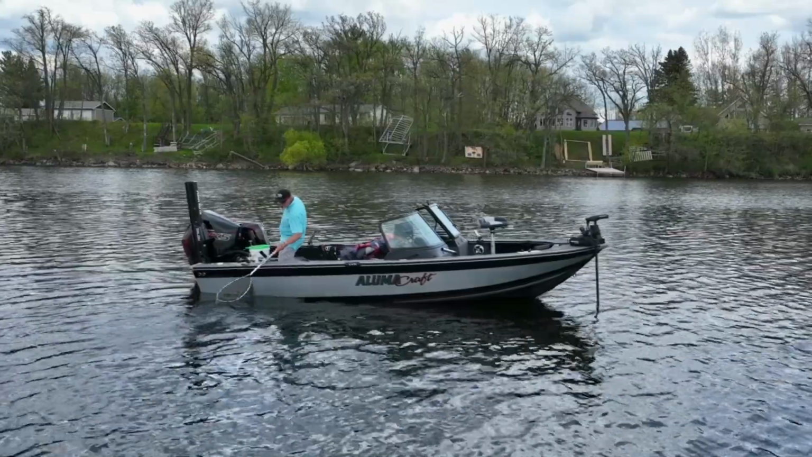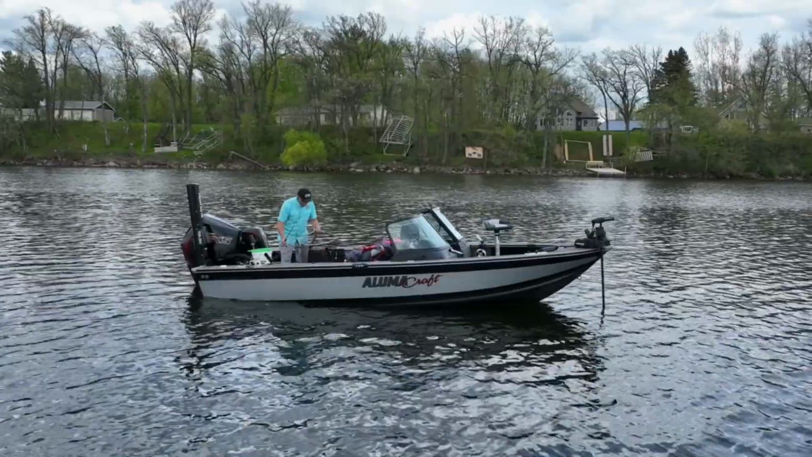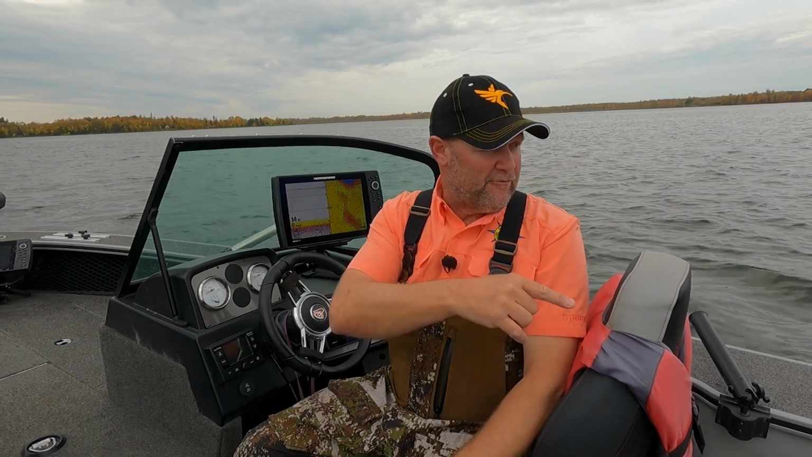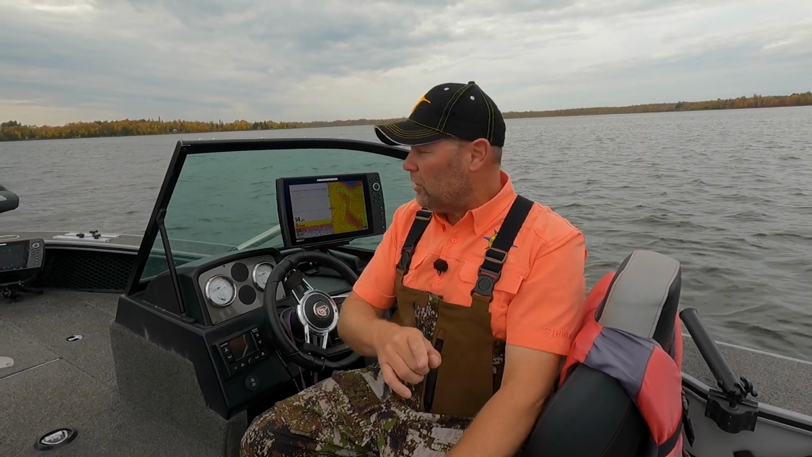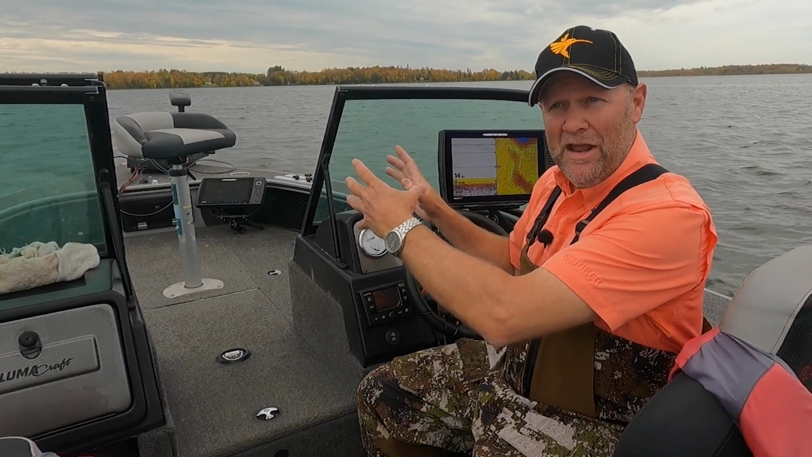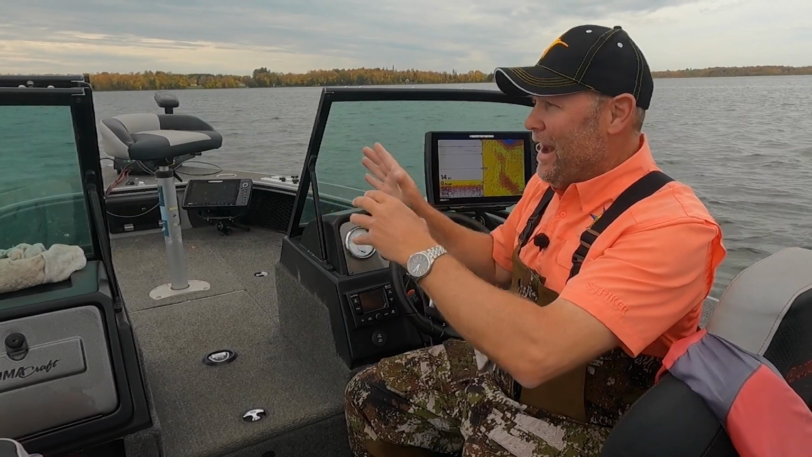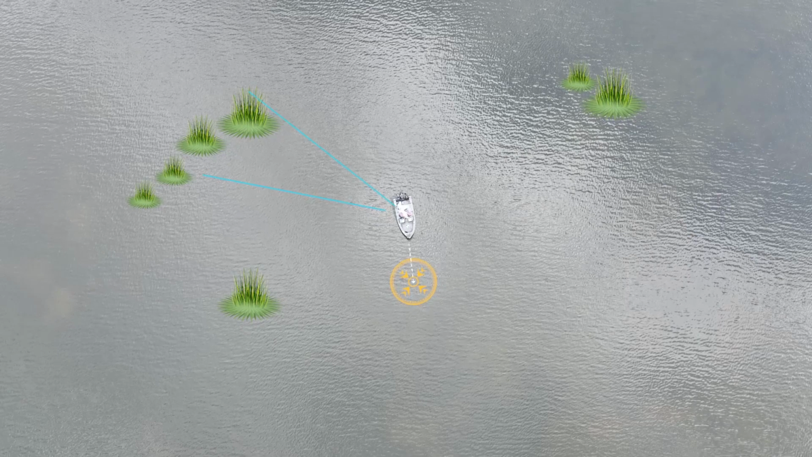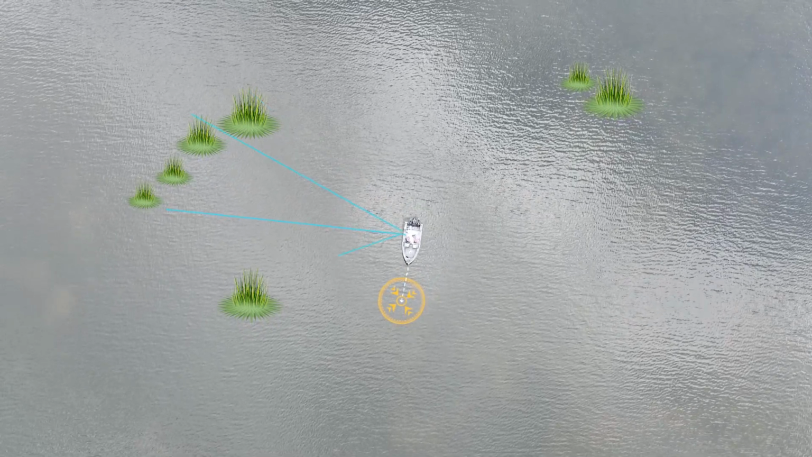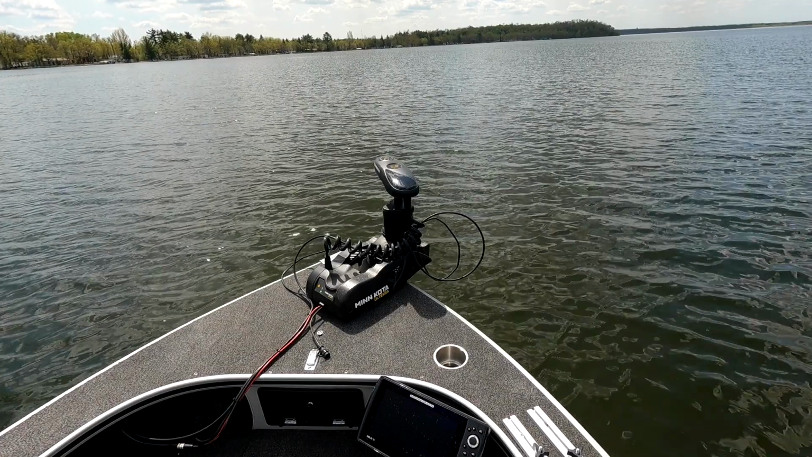Let me give you a great example. Let's say we're sitting on a school of crappies and we're catching fish like crazy, but all of a sudden they disappear on the screen and I'm fishing out in the back of the boat. As quickly as walking up here and with one keystroke, I can actually tell the spot lock that I've been in on the trolling motor, I want to jog 5 feet, 10 feet to the left or to the right or forward. And I can do that without going up to the front and killing my spot lock. I can do all that same stuff right here on this controller as well.